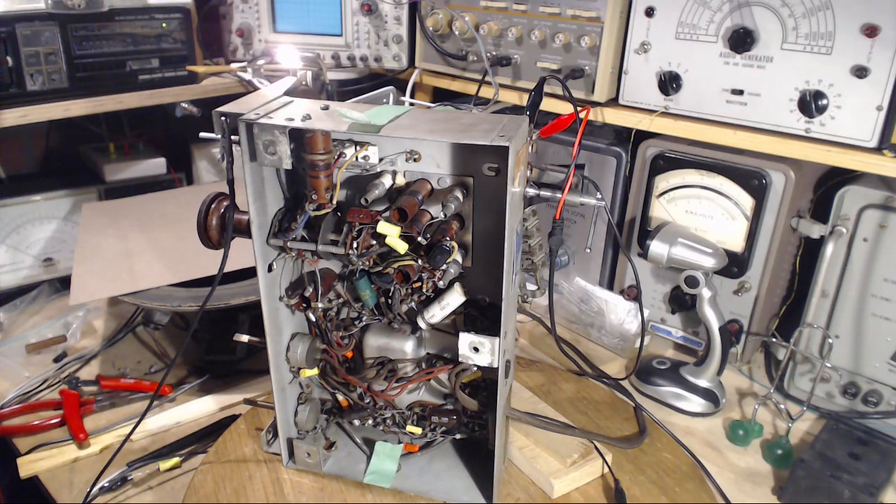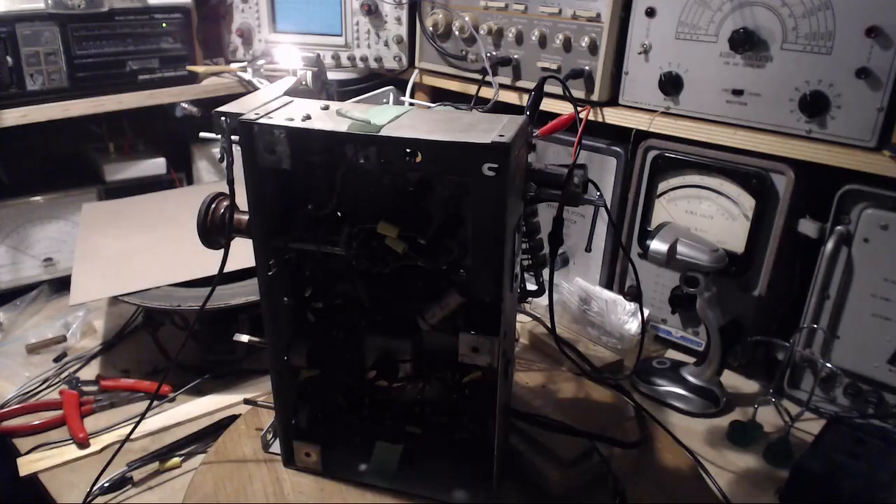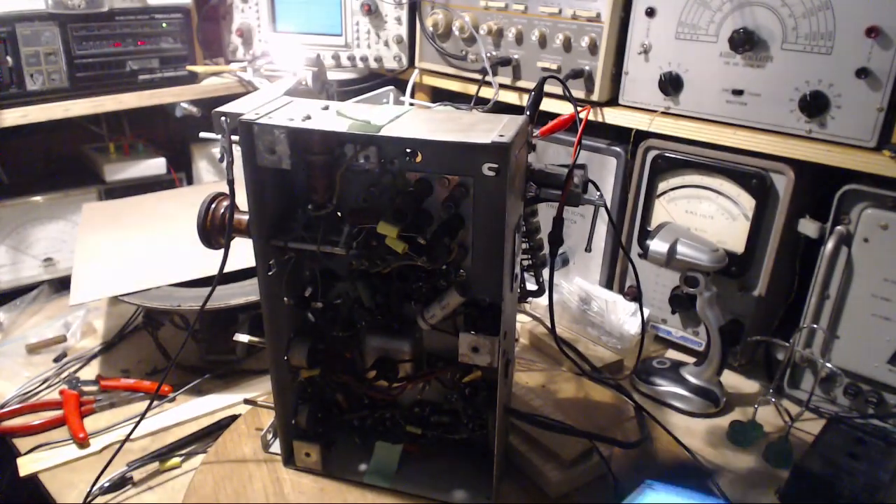What could that be? Oh boy, I don't know if I want to go on a goose chase here. What could that be? And while we're thinking about that, why don't we take a look at this thing with an infrared viewer? What? Yes, I have an infrared viewer. This will be my first attempt at looking at the bottom of a radio for heat through an infrared viewer. I don't know how this is going to go. Let's try it out.